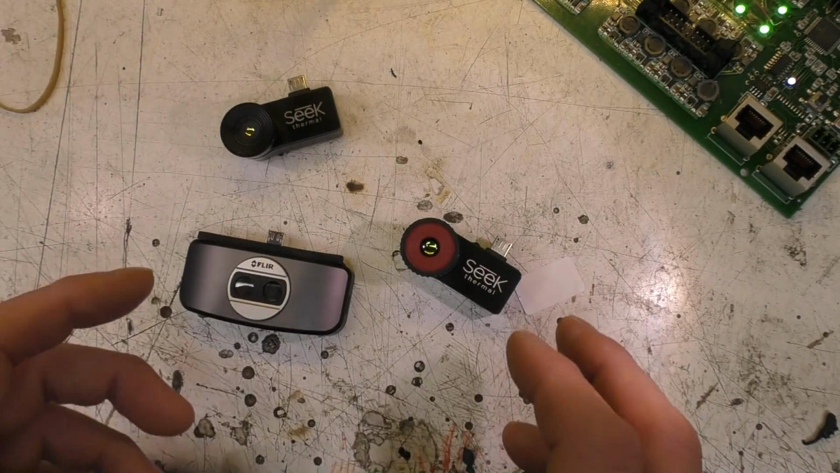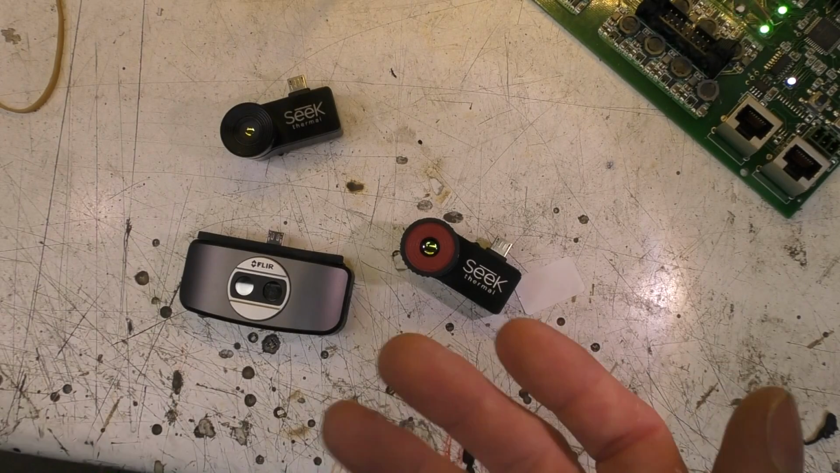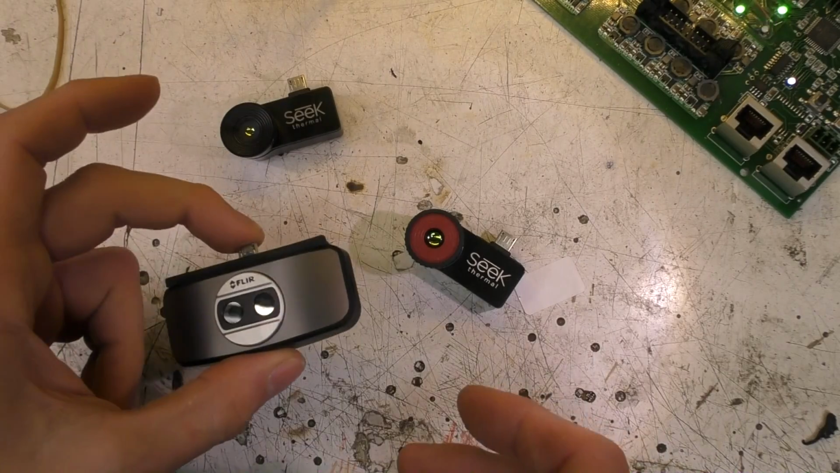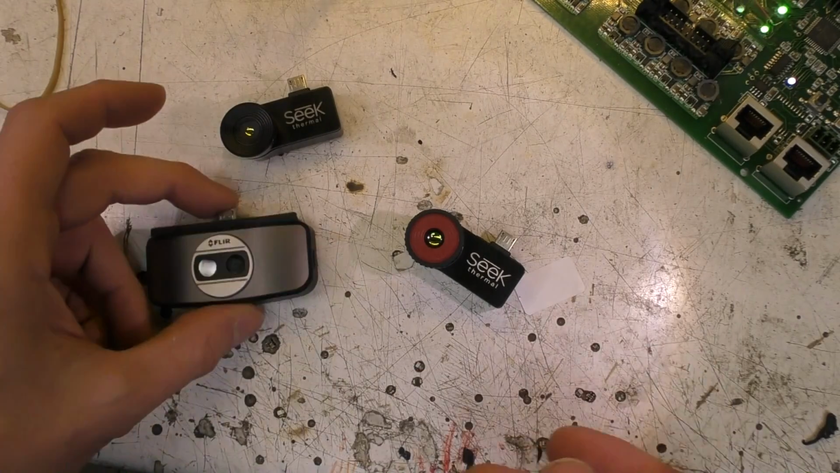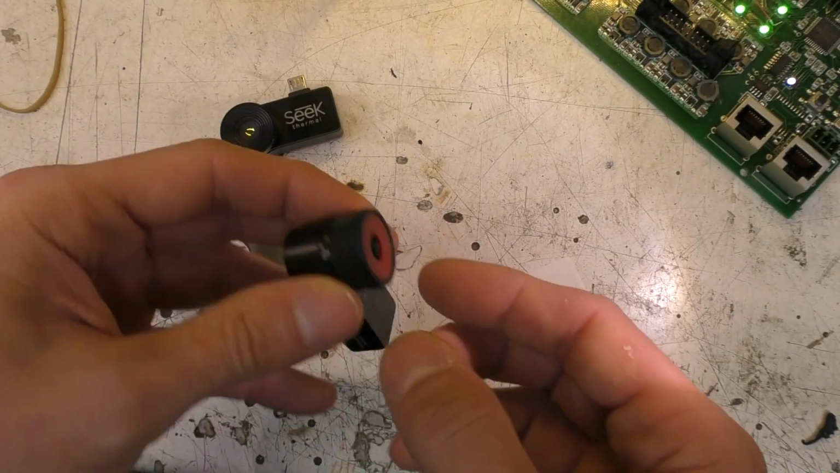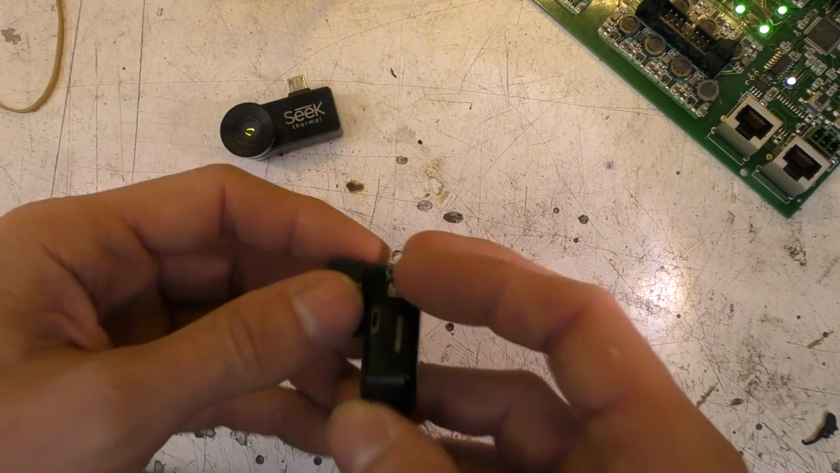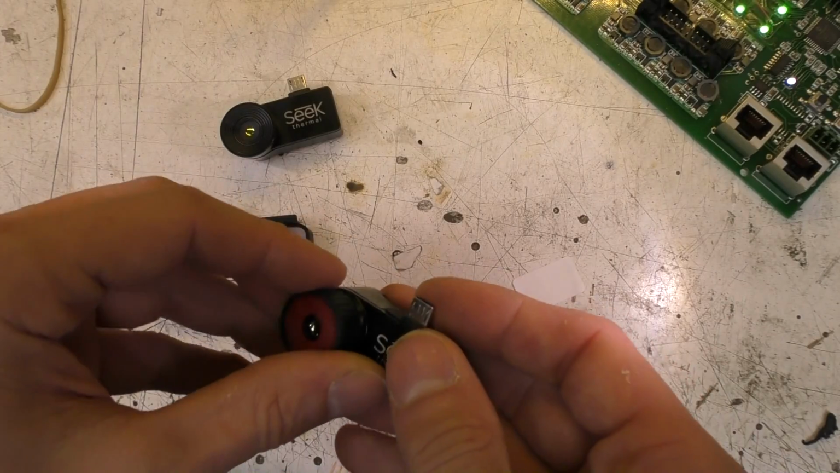If you want thermal imaging at the lowest cost, I think the Flir One is probably still the winner in that respect. If you want the extra resolution and the focusable lens, this is pretty good. I'm not really sure if it's worth the additional money. It depends very much what you want to do.